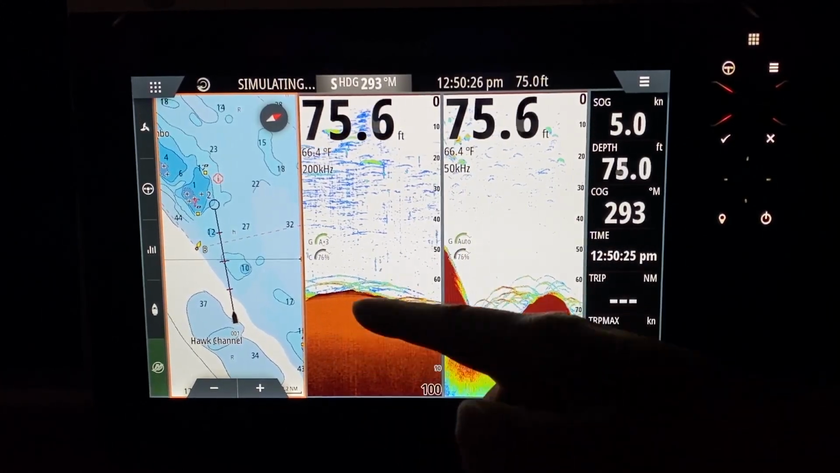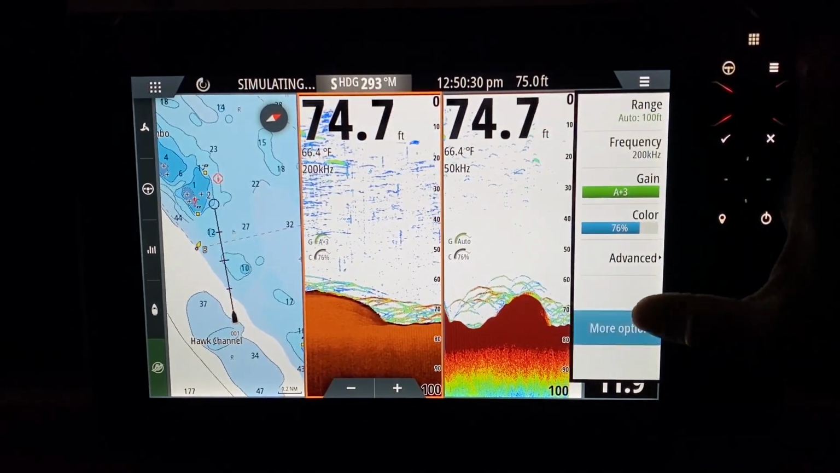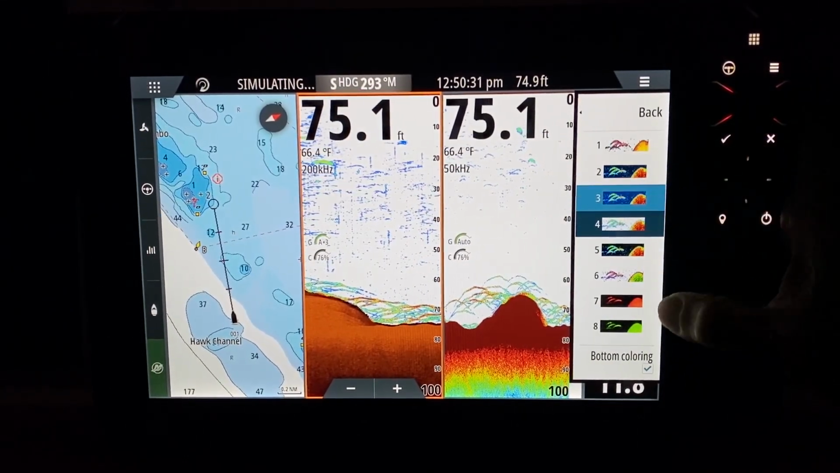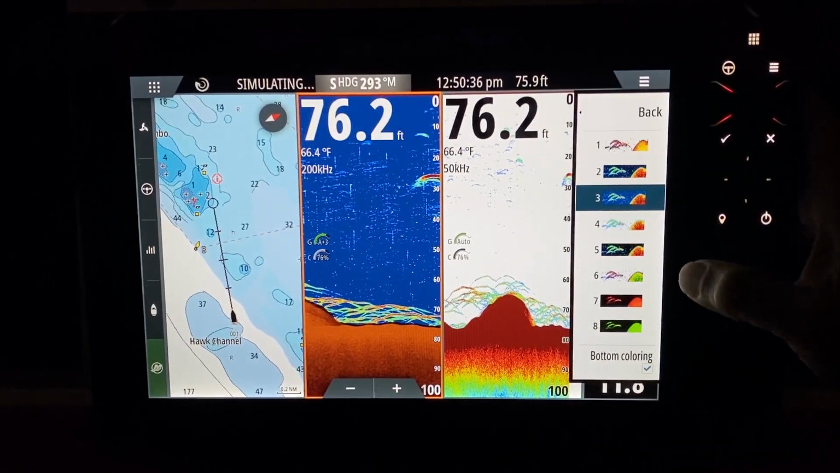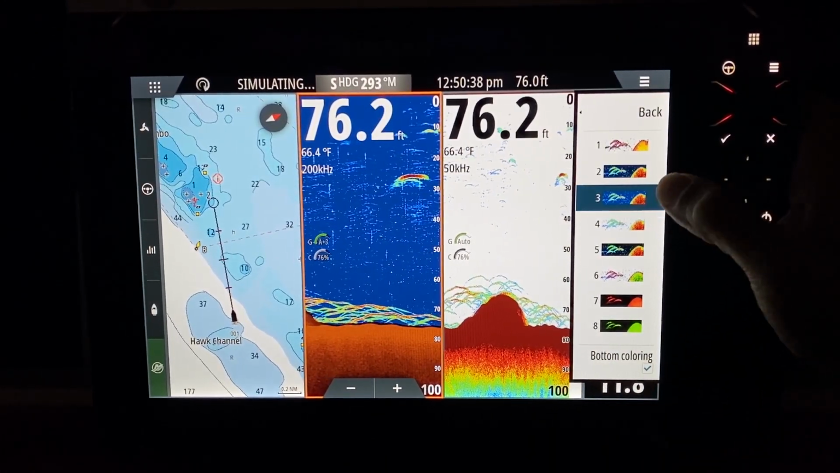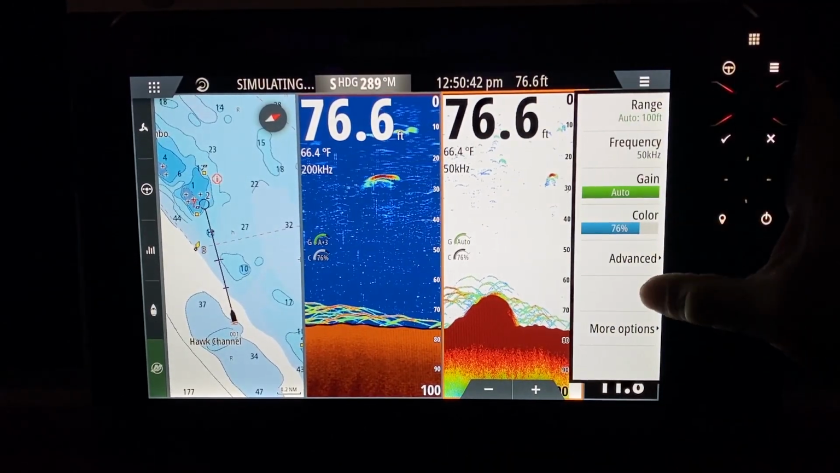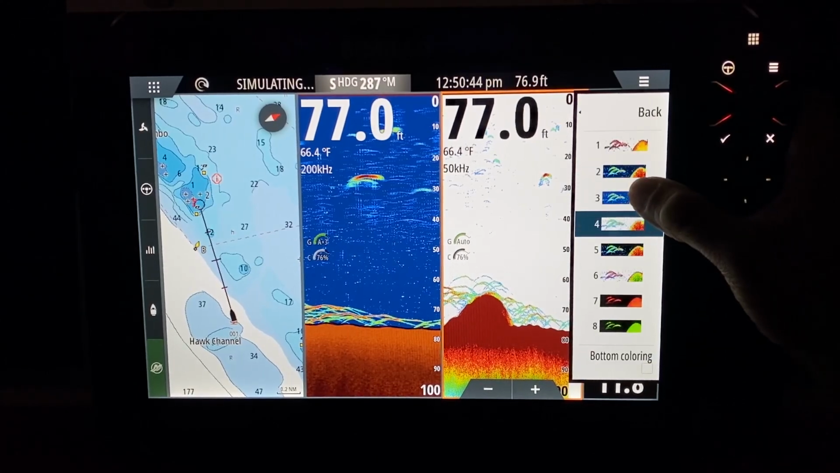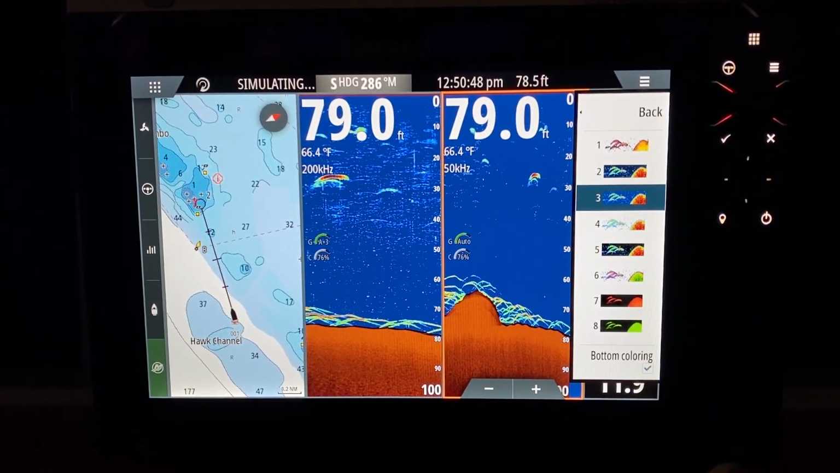Sorry, every 4 minutes it's going to reset itself. So I touch the middle screen. I go back to the blue screen. I touch the right hand screen. I hit the menu button. I go to the dark, whoops, I had to get the orange square here. I go to the orange screen, the orange square, and I go bottom coloring.